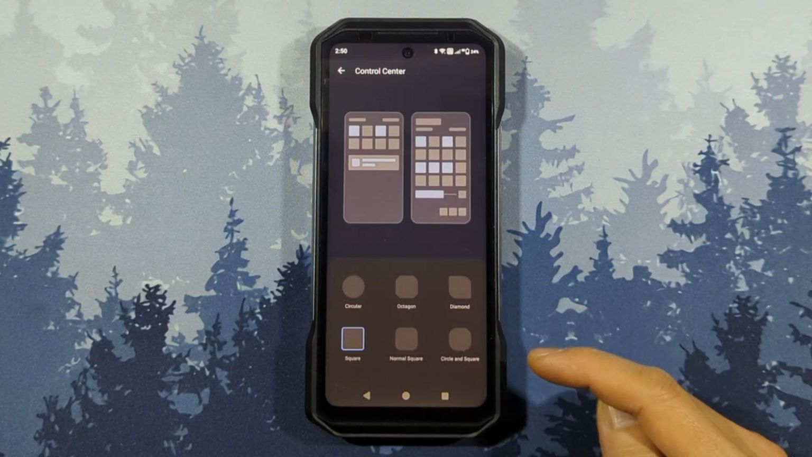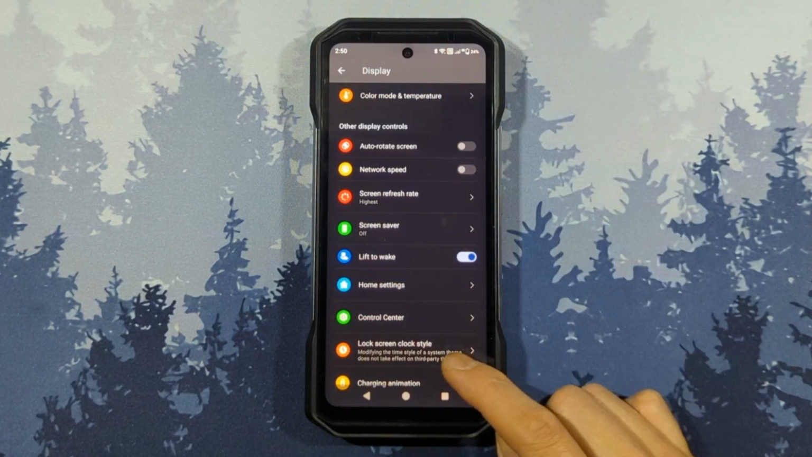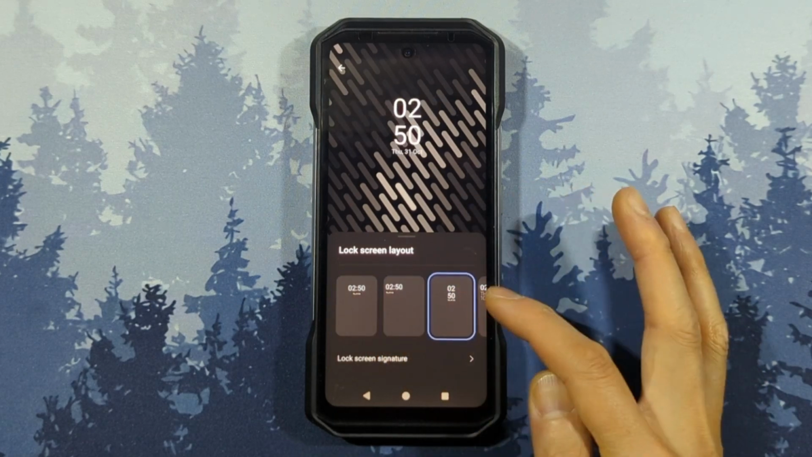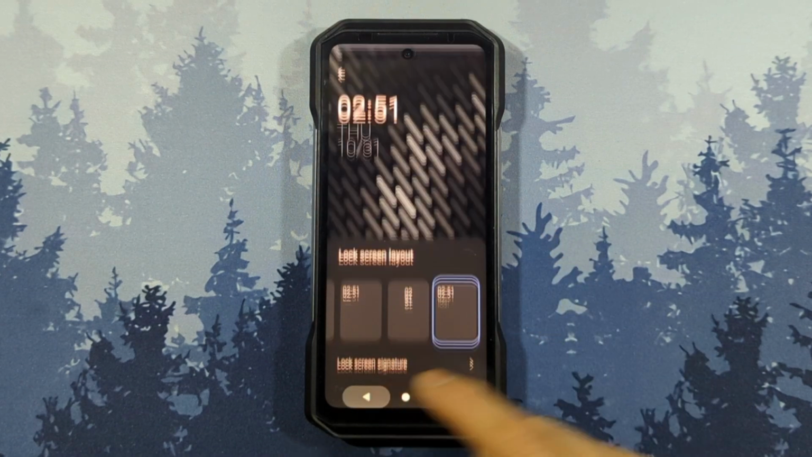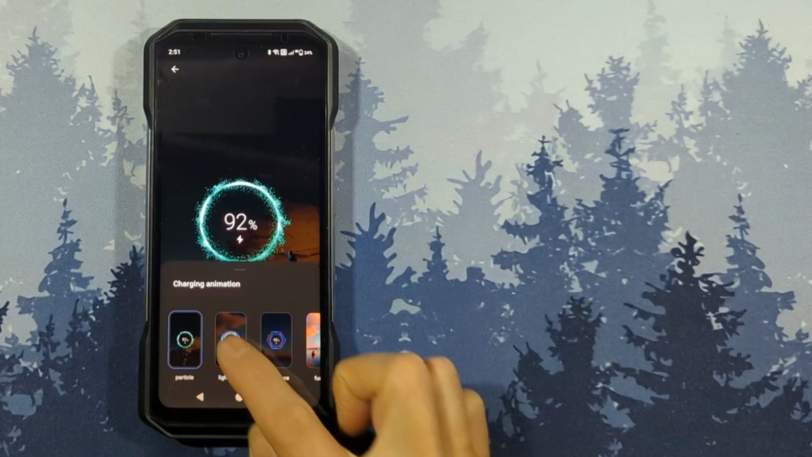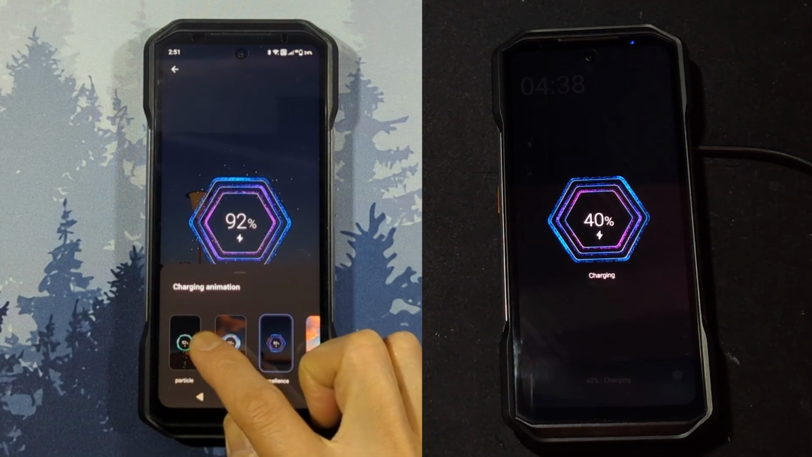In the control center, you get to choose the shape of the icons for your notifications pull-down panel. In the lock screen layout, you get to choose how your clock and date look. I like to quickly see my time and date at a glance, so I choose the one-line clock with a large date display. Charging animations is a pretty cool feature that lets you choose the animation that pops up when you plug in the charger or place it on the wireless charger. Here's how they look.